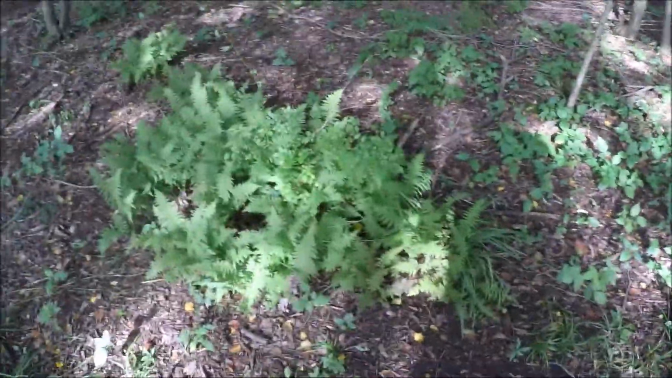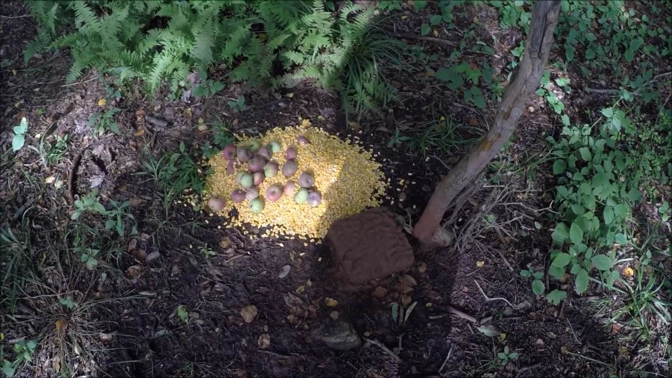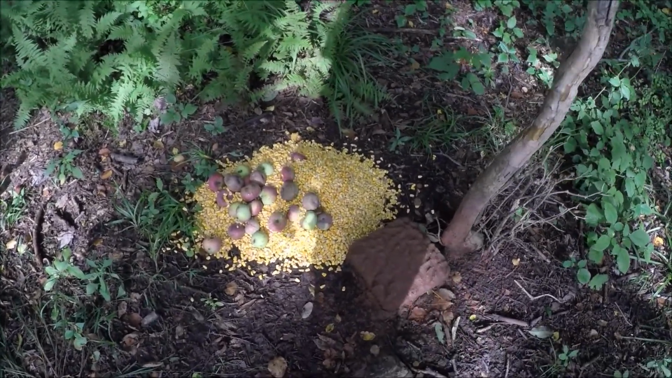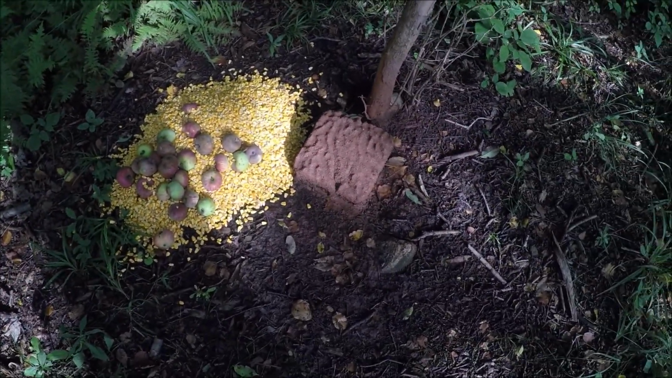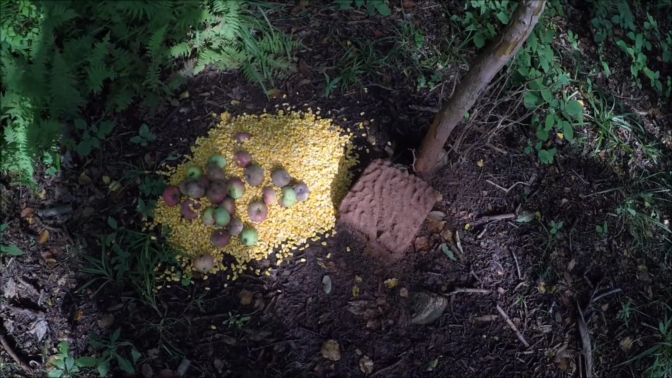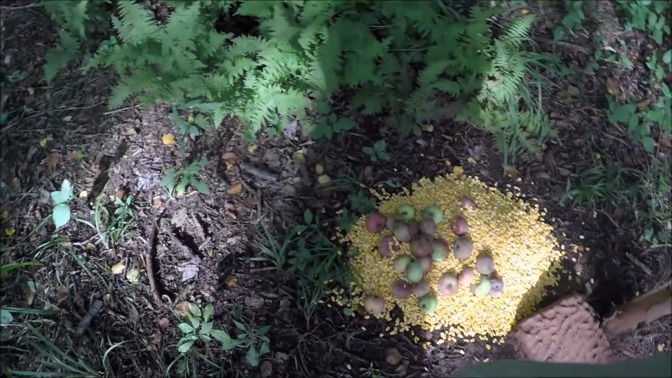I'm going to see if I can do this without shutting off the camera. Hold on a second. Well, I'm going to have to shut it off. Hold on. All right, what I did was I dumped that bucket of corn and apples just right by the apple lick block, and they'll have that torn up pretty soon.